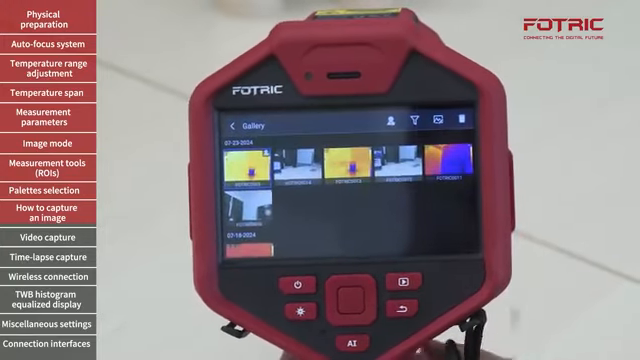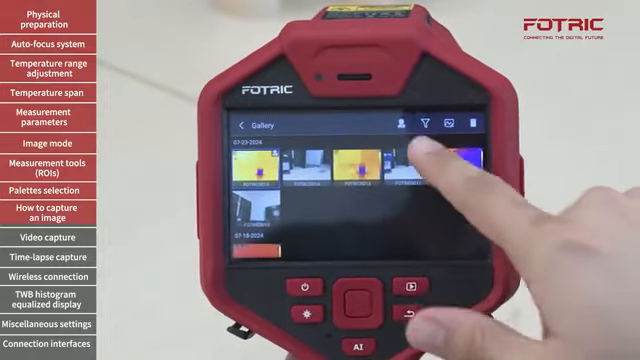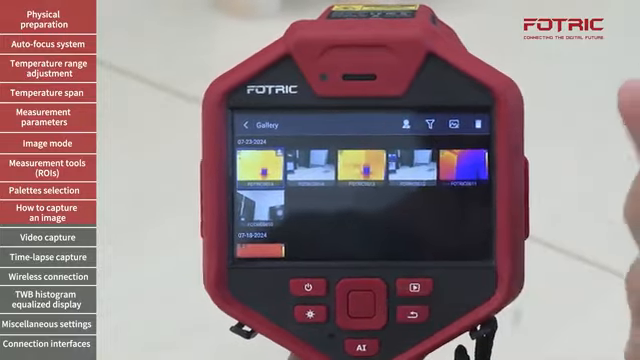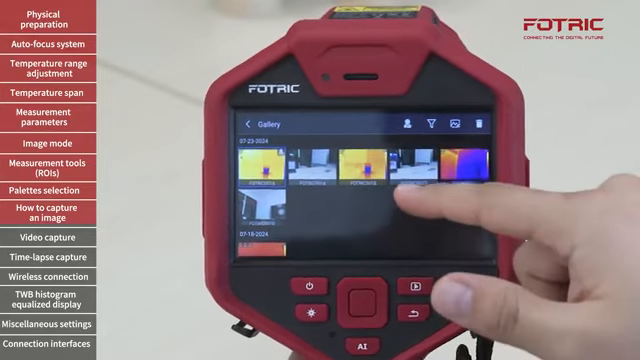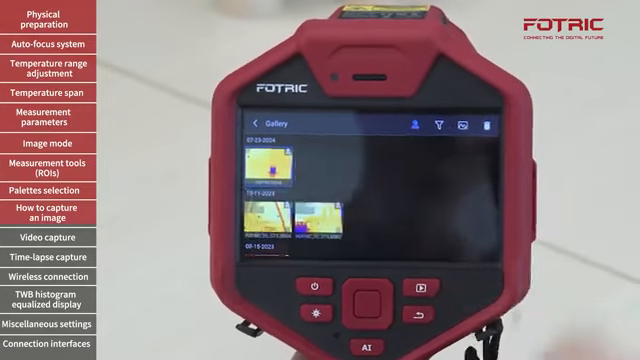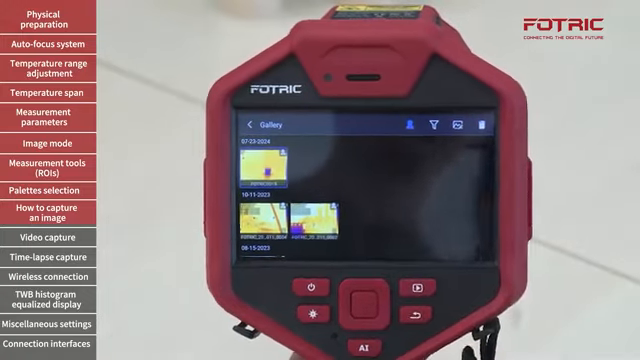And if I go to the gallery once again, I might have hundreds of pictures. But I can find the favorite ones, which can mean, for instance, pictures with anomalies or that require further investigation. By simply tapping, I will see those pictures that were previously marked.